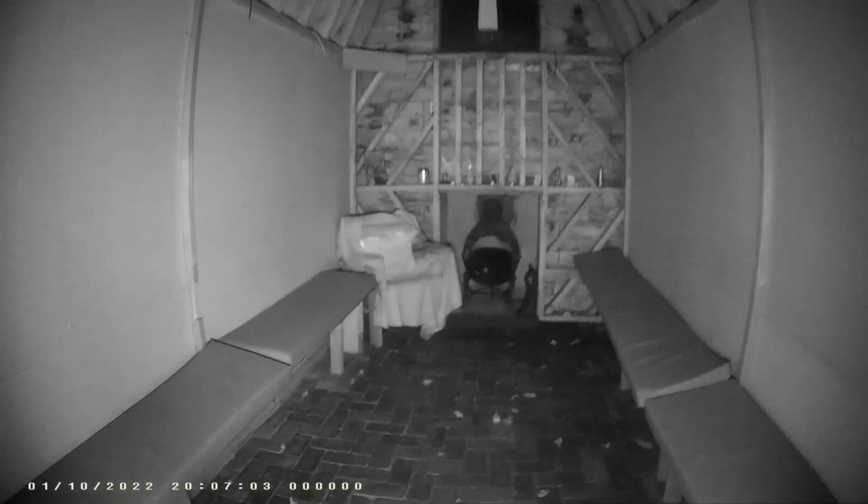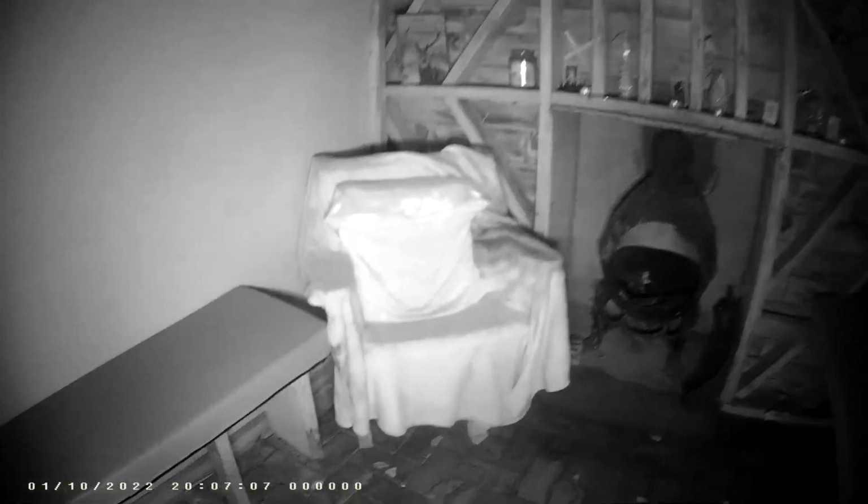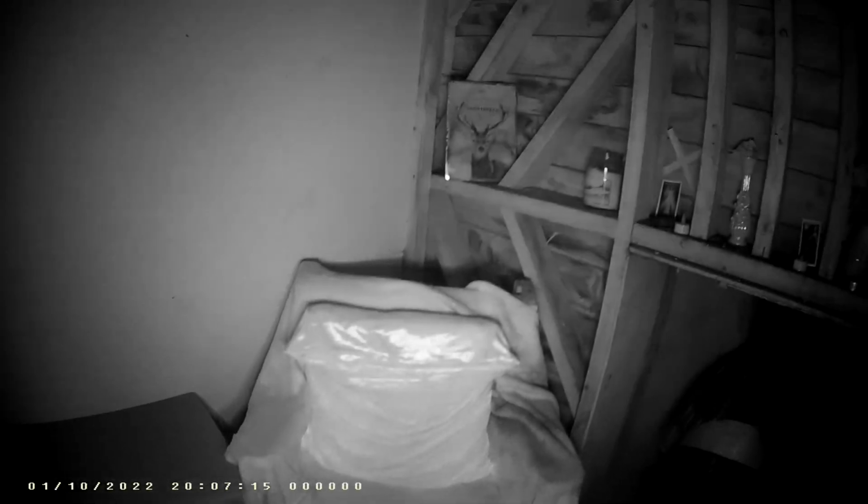Oh, there's some soft furnishings. Is it damp? No? Well, it's a bit. And a biscuit tin, shortbread, a candle.